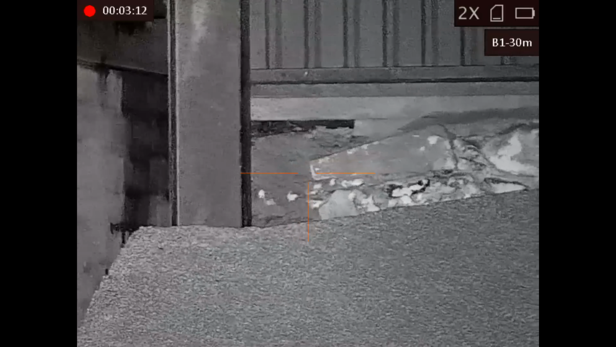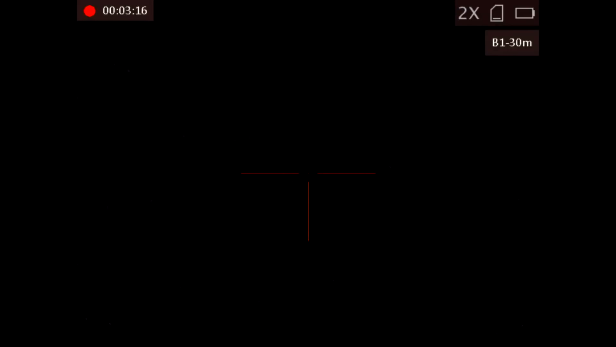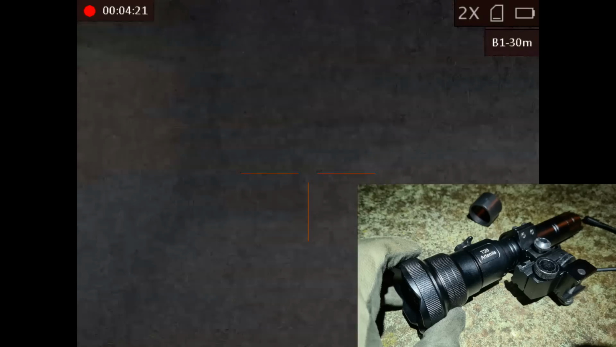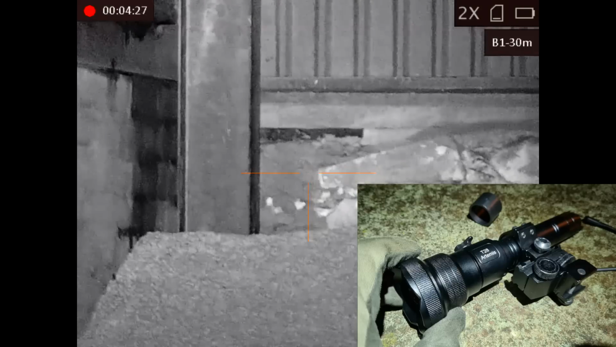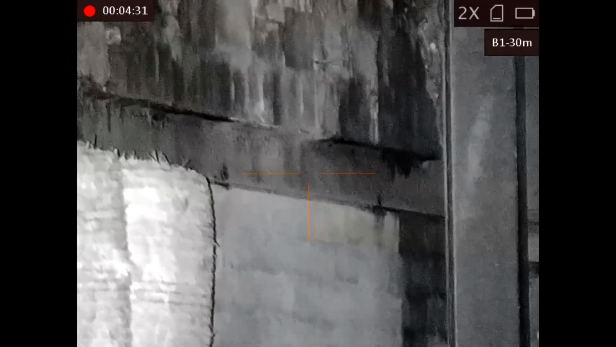Here, during a lull in the rat activity, I switch off the Alpex's onboard LED IR, and I've got in my pocket a handheld Brinyte T28 Artemis LED torch. I start off with that on 940 nanometers, and the 940 nanometers is more covert because there's less of a lens glow for pest to see.